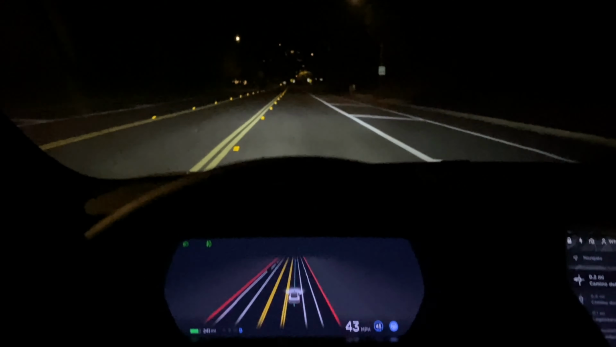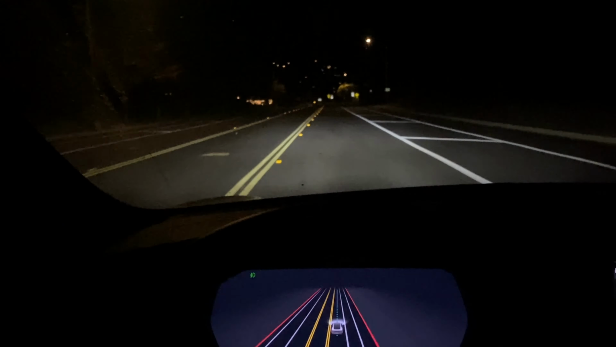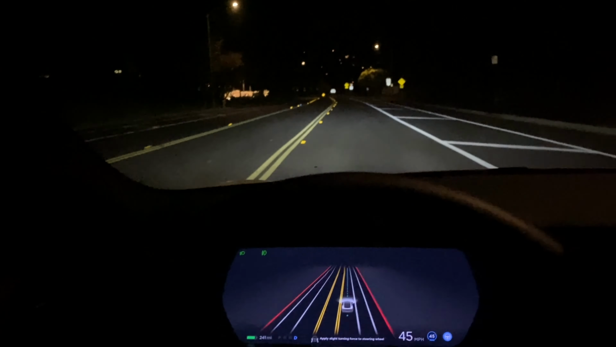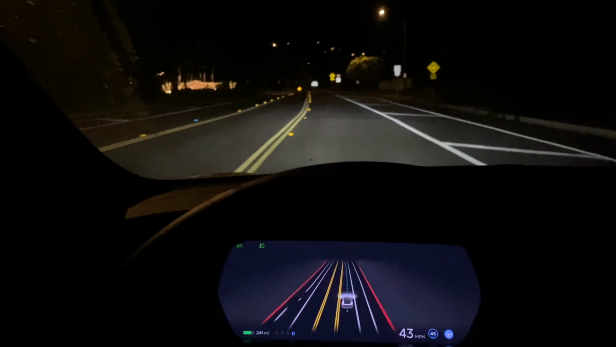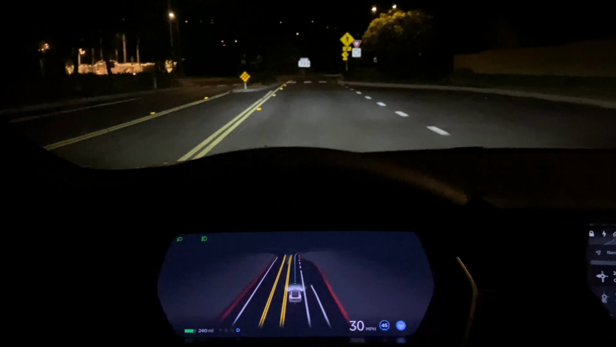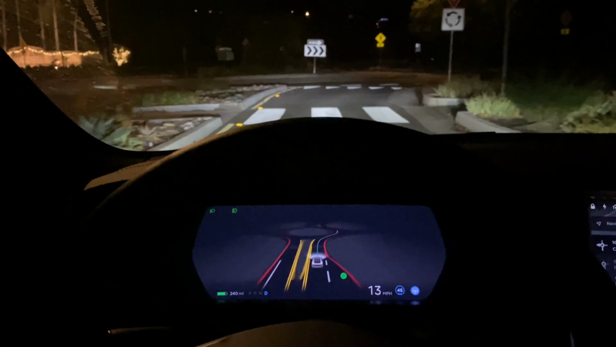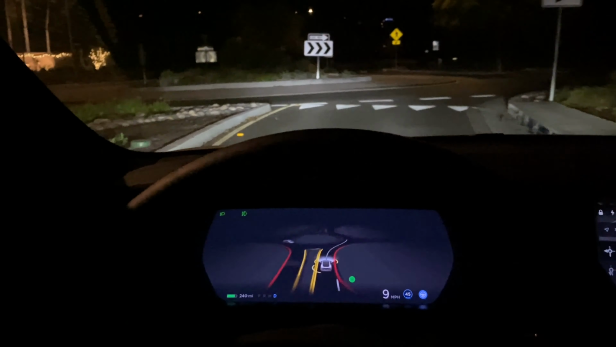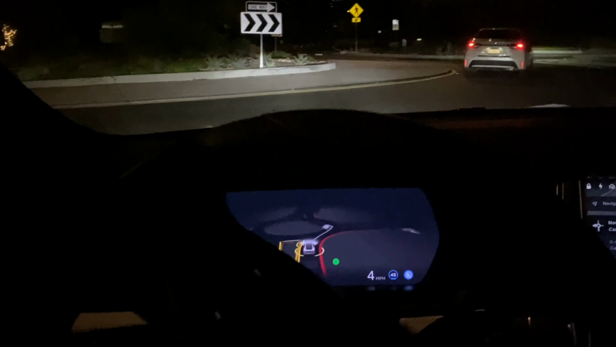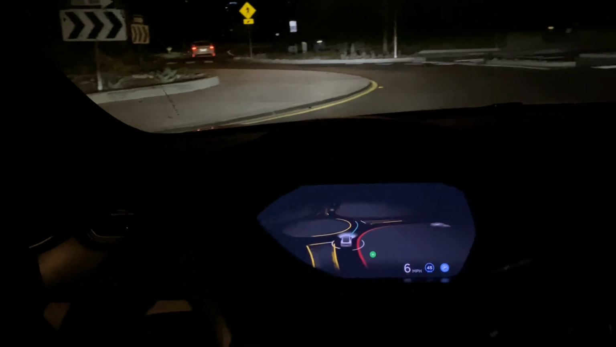Hopefully, we're on 10.6.1 now, and I'm assuming by the time we get to 10.7, those transitions on an empty road when there's no other cars coming will be much quicker. Okay, so here's the first roundabout. It's slowing down to 10 miles an hour, 9. There is a vehicle coming, it's 3 miles an hour, and it's waiting for our turn slowly.